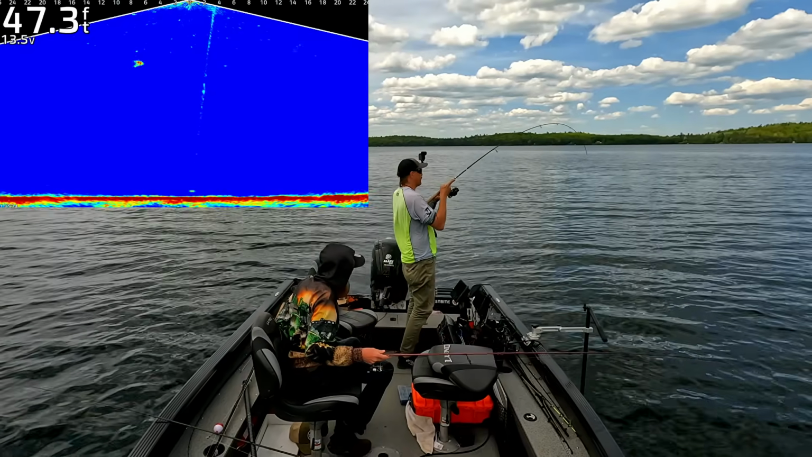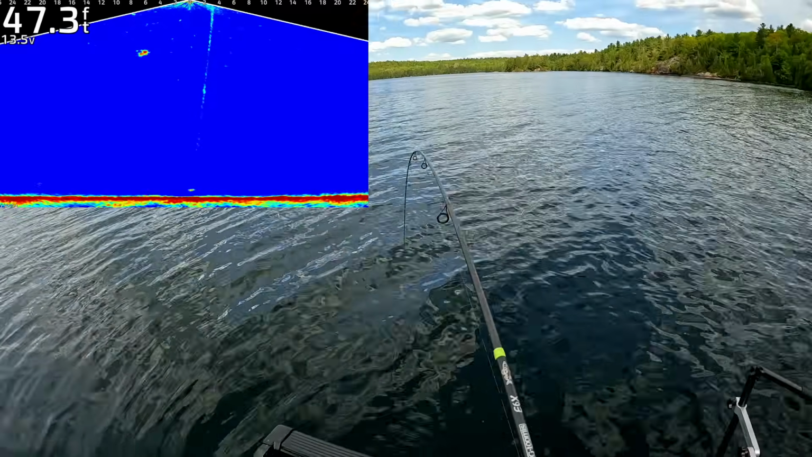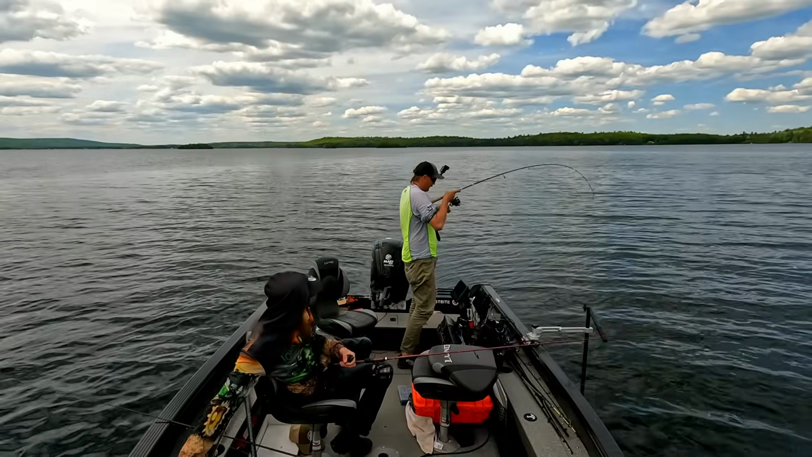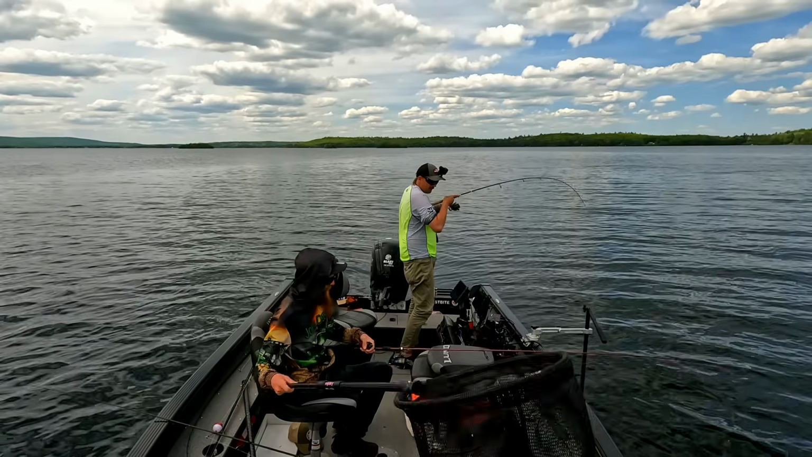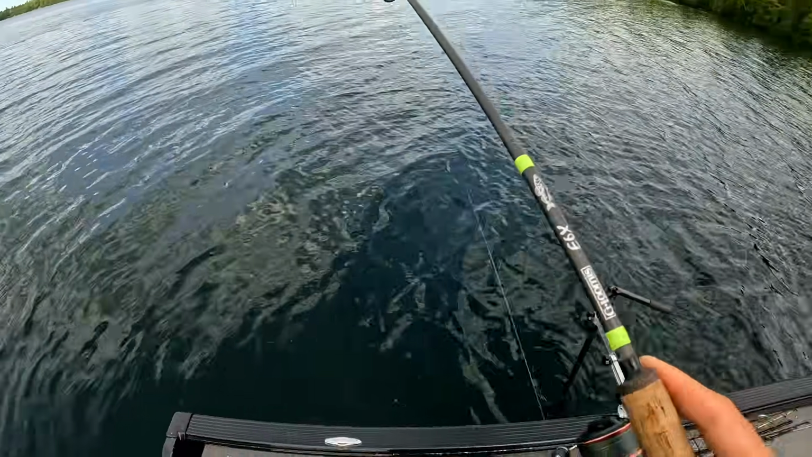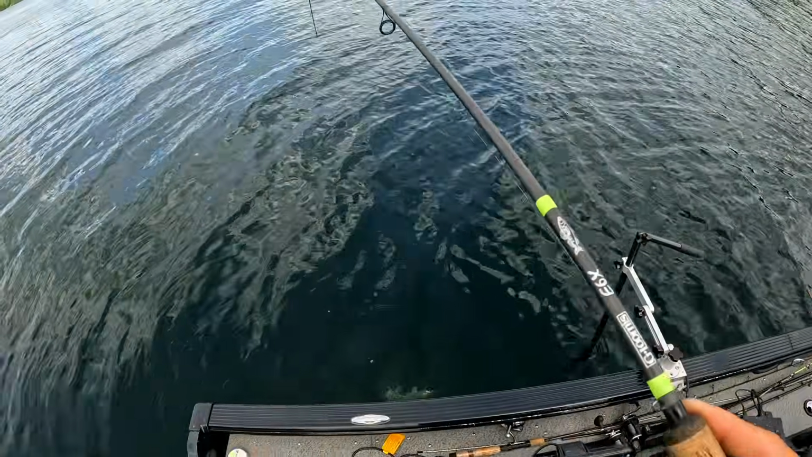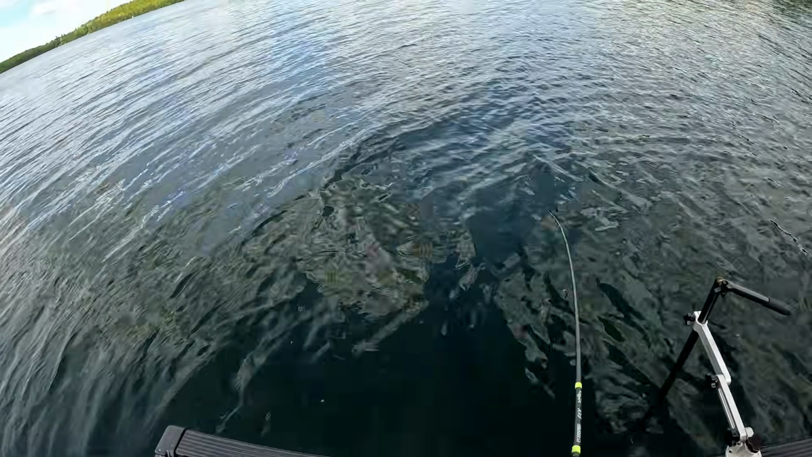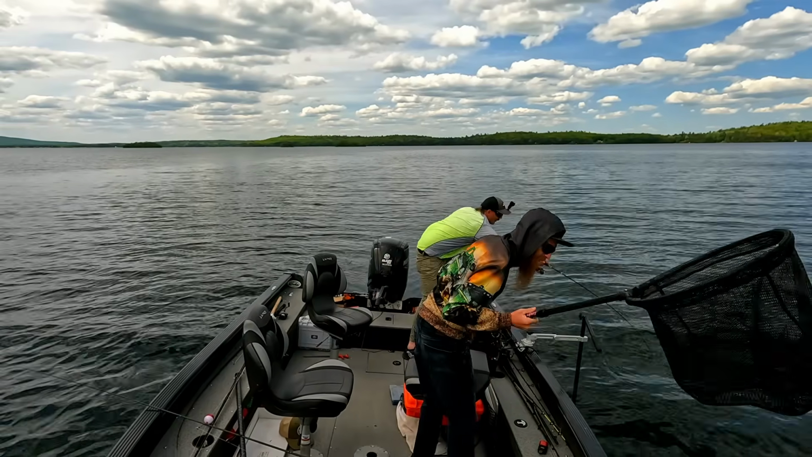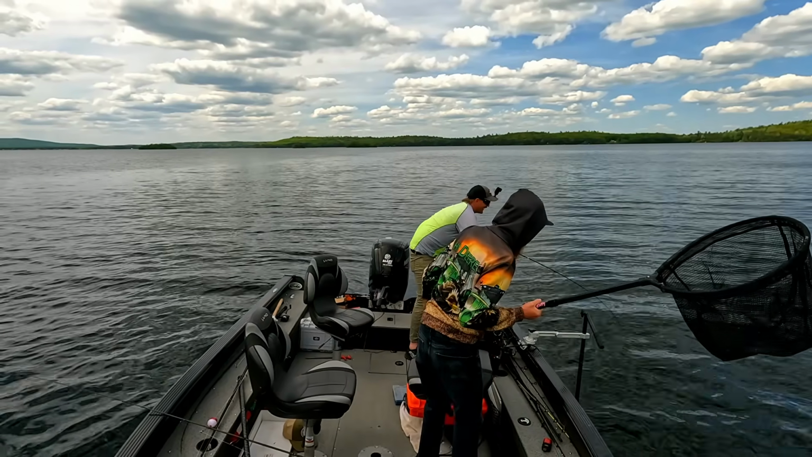We're trying for whitefish and we're getting walleyes on vibratos. It's okay, I knew when I put it on. Well, maybe it's a whitefish, you never know. I kind of think it's a walleye though. Oh, it's a whitefish. It's a giant whitefish, dude. It's my PB for sure.